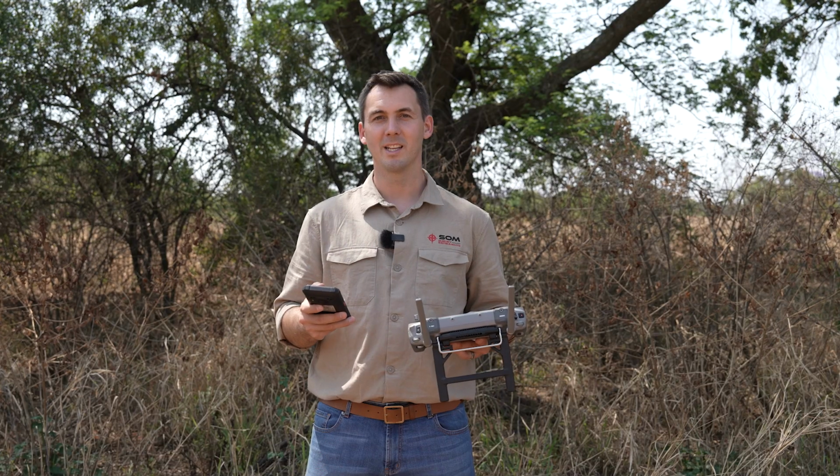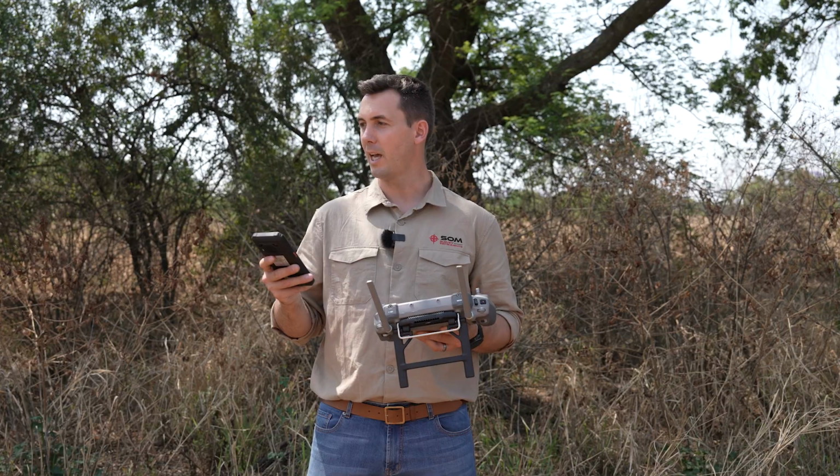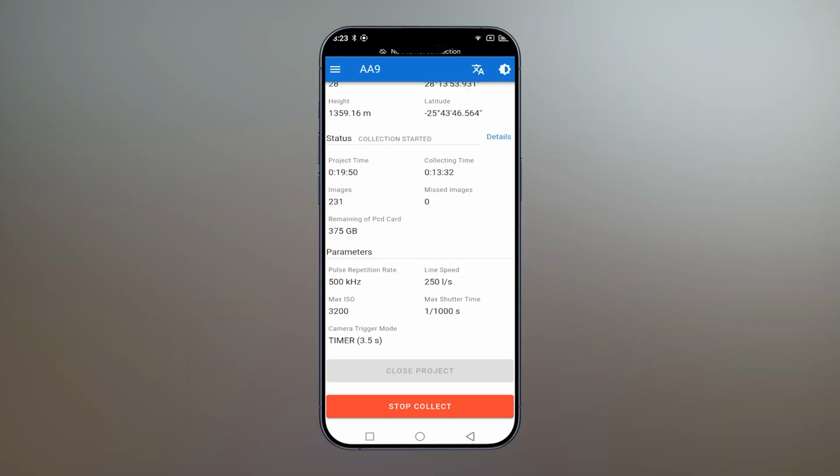Once the drone has landed, you can connect back to the AA9 LiDAR sensor, stop your project, wait 3 minutes, and then you can close your project and power off your drone. So the flight is done, let's go have a look at the data. We've downloaded the AA9 LiDAR data. Let's go into the CHC software, CHC Nav, process the data, and look at the results.